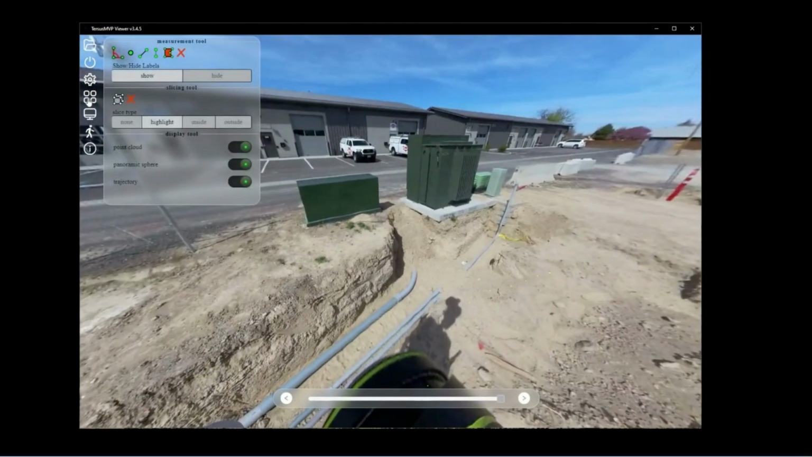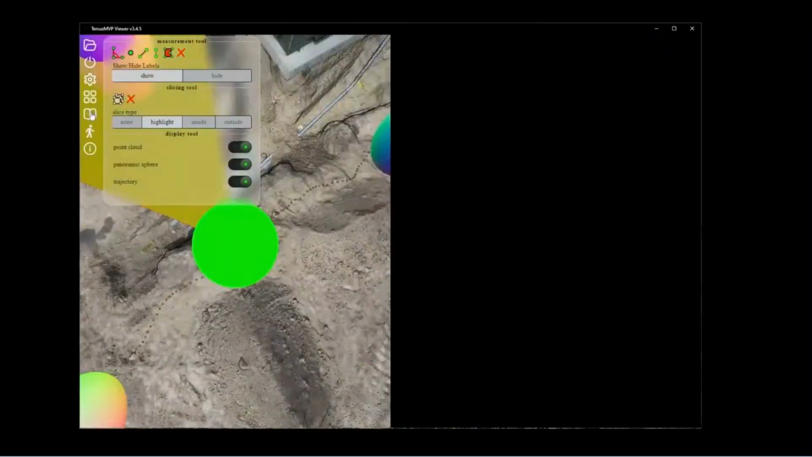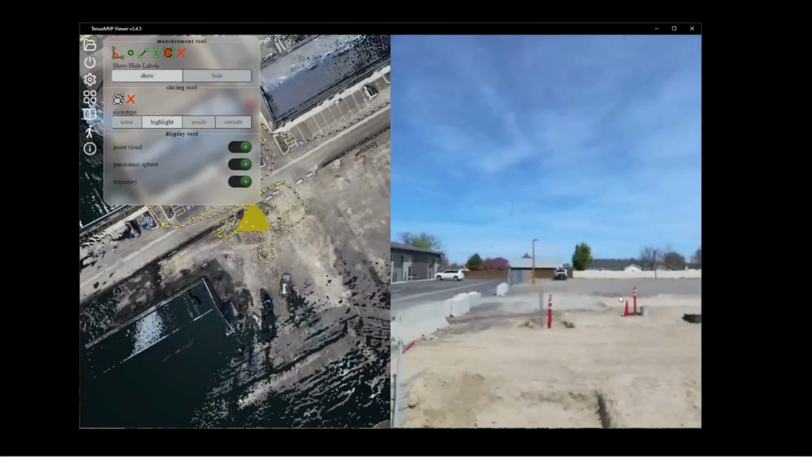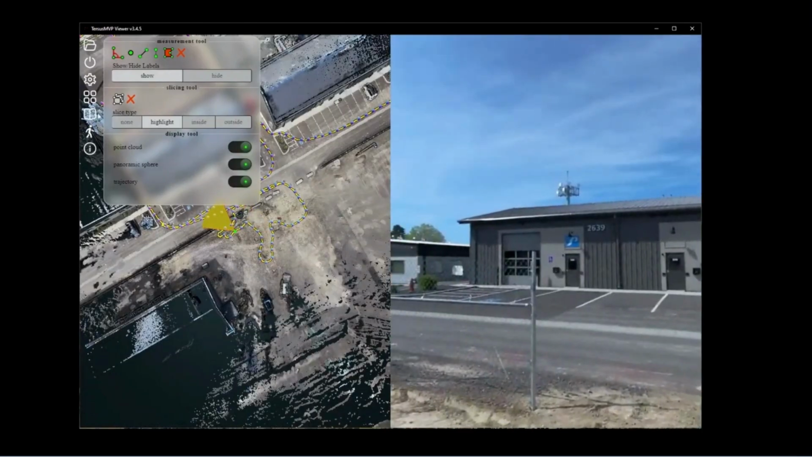These photos are captured as I'm walking along, and then they're utilized. They're also oriented. So if I go to a dual screen mode here, or split screen mode, I can actually see the orientation of the photos. As I pan around, see direction. I can also still have the 3D view on the point cloud side of things as well.